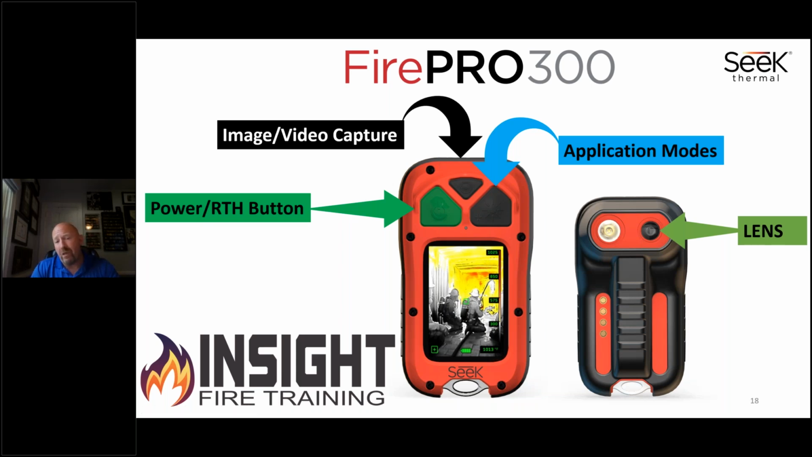Notice the button in the middle is smaller. It's a little bit more difficult to operate with gloved hands for a reason, because I don't think you should be trying to take photos or videos in the middle of an active structure fire. You can set it prior to going in there, or you can use it during overhaul. If you press that center button one time, it'll take a photo. If you press and hold it before you go into the fire, it's automatically recording in 5-minute intervals. Your green button is your power or return to home button, and your application mode button is also the flashlight button. Here's a little cheat code.